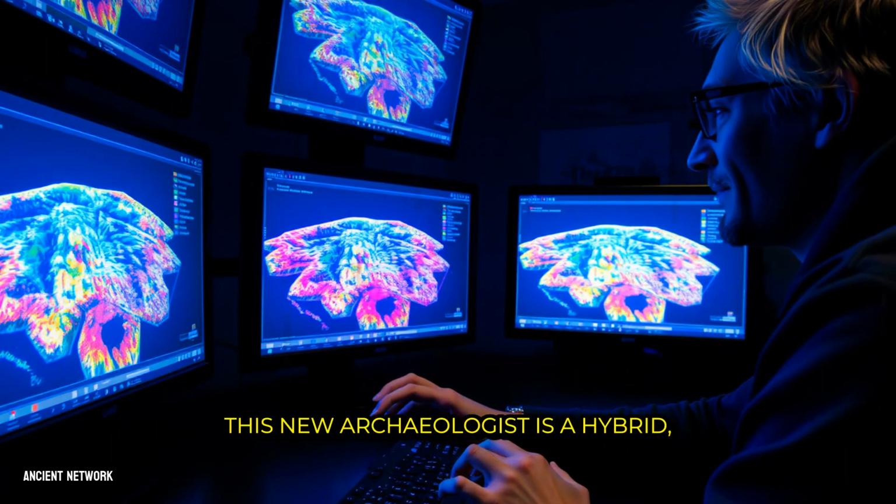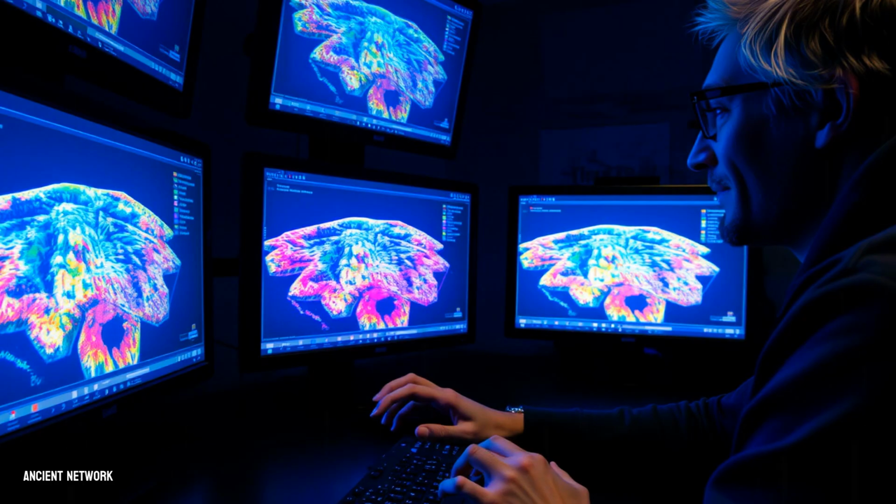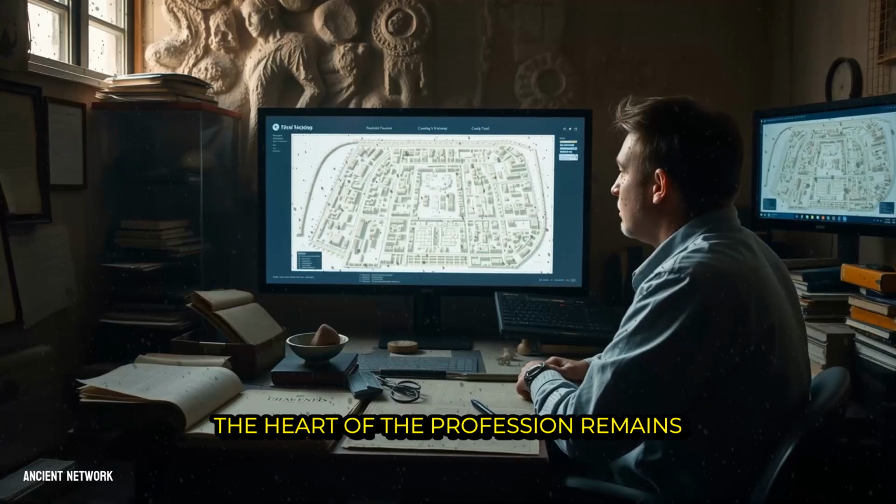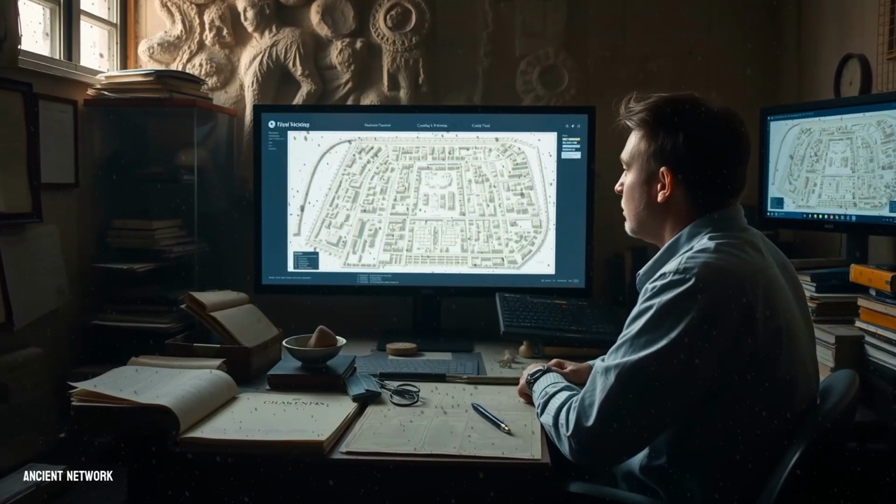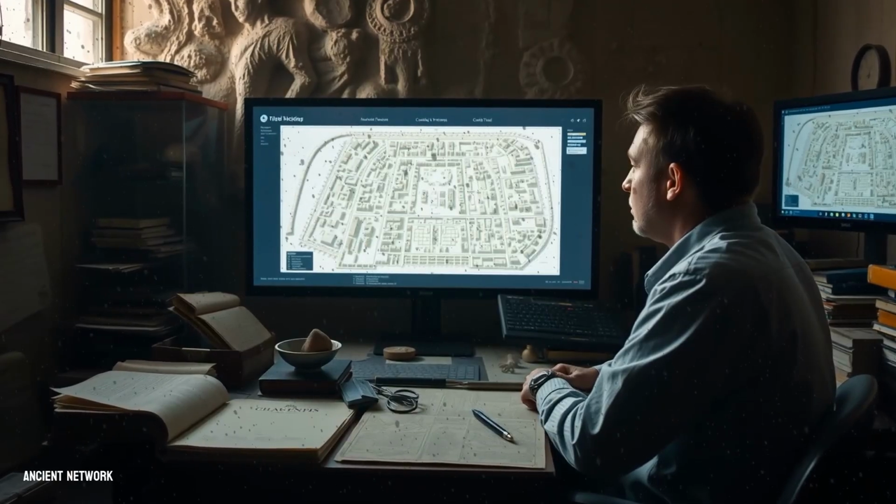This new archaeologist is a hybrid, a field researcher with the soul of a data scientist. They ask questions of datasets as they once asked questions of the soil, using statistical analysis and spatial algorithms to detect patterns invisible to the naked eye. Yet, for all this technical transformation, the heart of the profession remains beautifully constant. Their ultimate mission is still that of the storyteller.